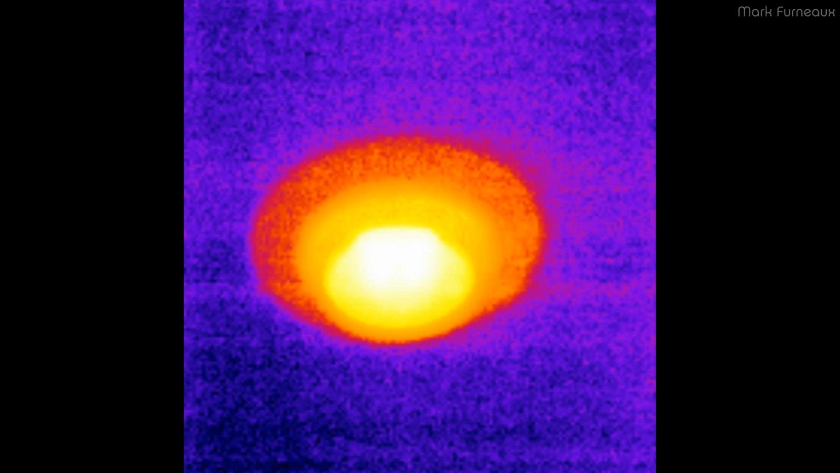You can also use it to look at lighting, things like LED lights to see how hot they're getting. In this case, this is actually just a CFL pot light, but the same thing, you can see how hot they're getting, and this is where you can use the min and max feature.